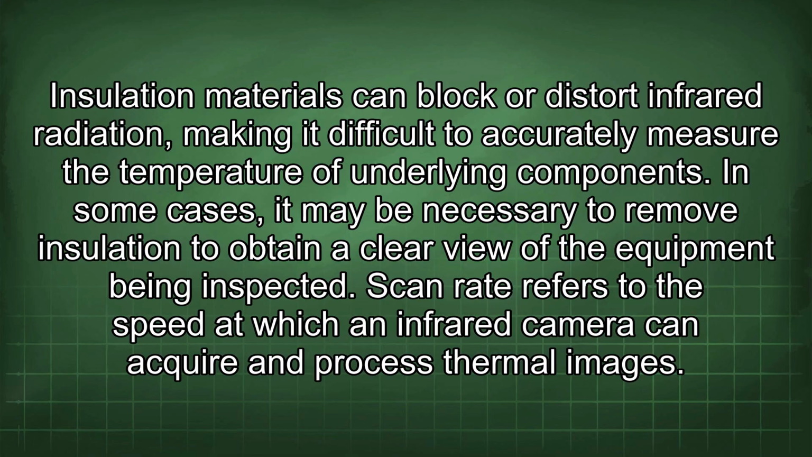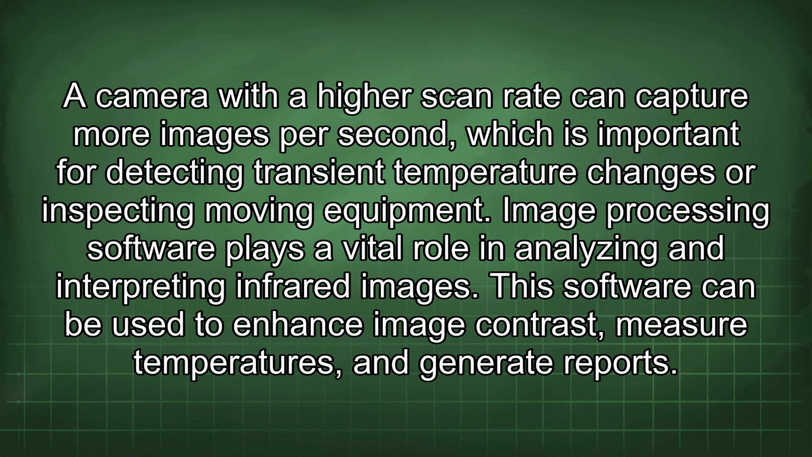Scan rate refers to the speed at which an infrared camera can acquire and process thermal images. A camera with a higher scan rate can capture more images per second, which is important for detecting transient temperature changes or inspecting moving equipment.